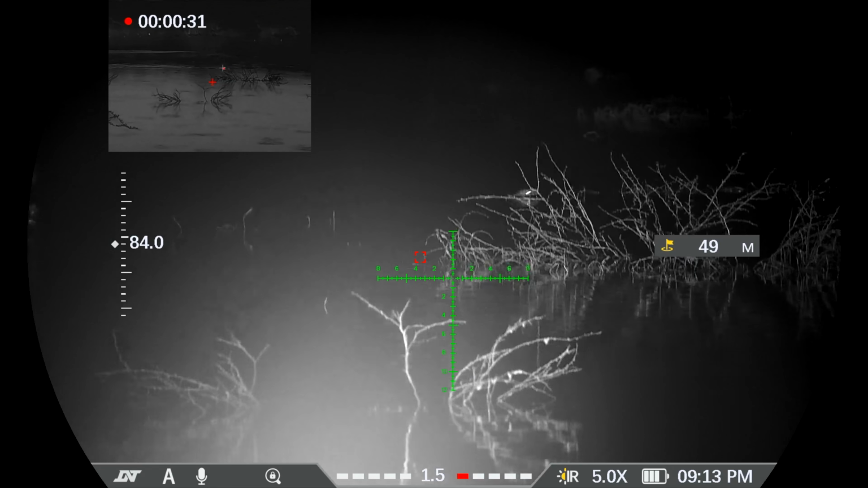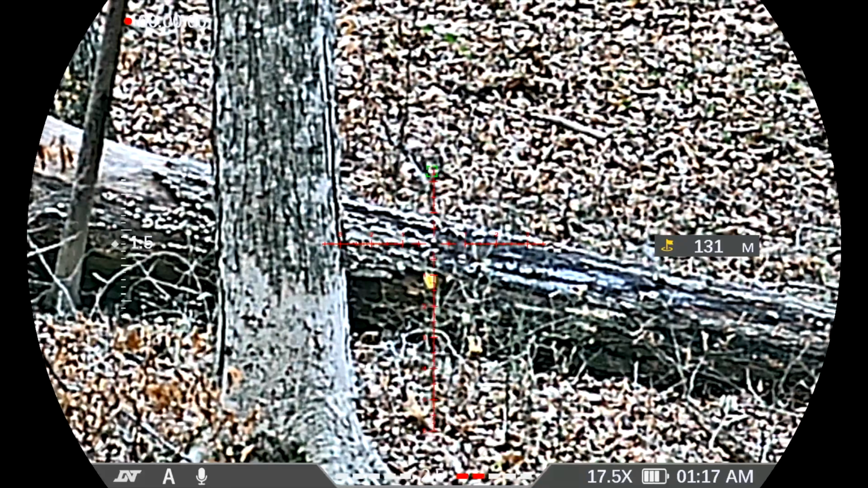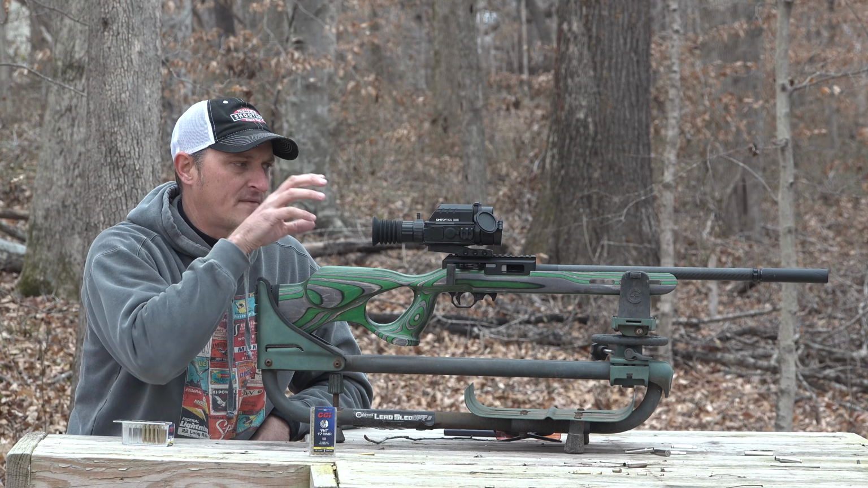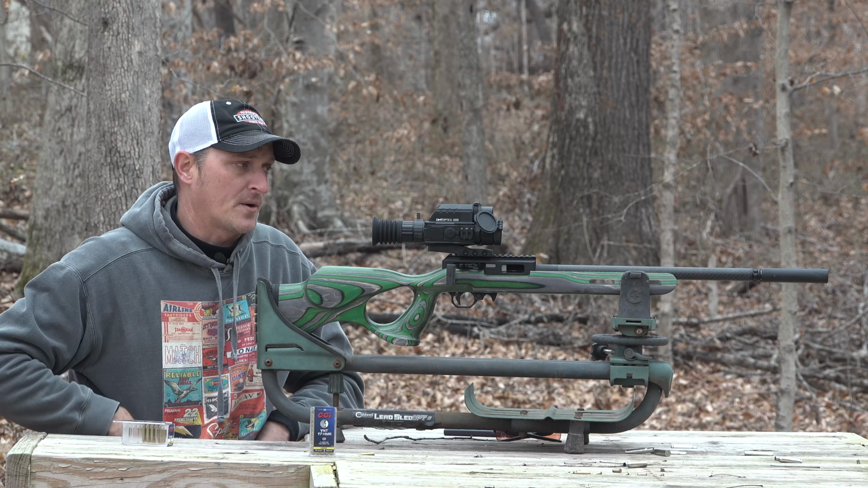And like I mentioned before, this does have a built-in rangefinder. So you click right here on the left-hand side and it will give you a range. You can also store different ballistics. It has a ballistic calculator built into it. So once you range that animal, if you have that ballistic calculator already set, it will tell you where to hold on that particular animal.